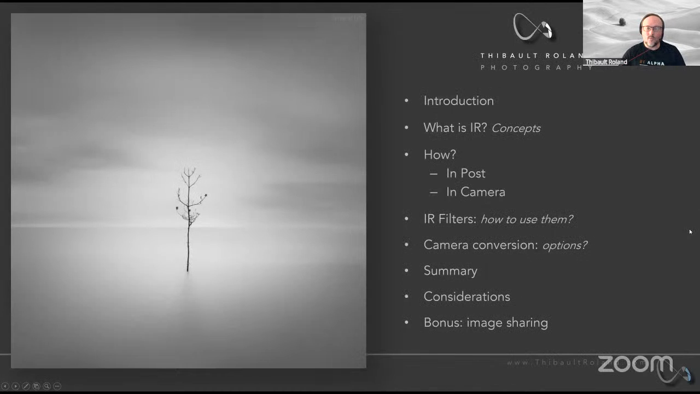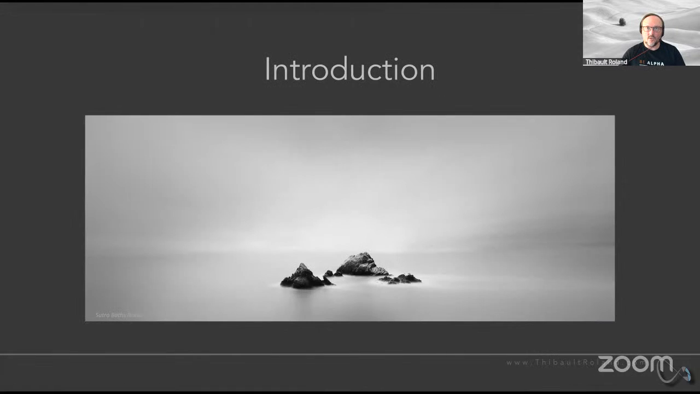This is the outline where basically I'm going to introduce myself very briefly, talk about what infrared photography is, how you can actually capture images in infrared, and more specifically, we're going to be talking about infrared filters, camera conversions, and I will have a summary slide for you to be able to consider which approach might be the best for you. And we'll wrap up with some considerations and maybe a few bonus images if we have time. So that's kind of the idea today.